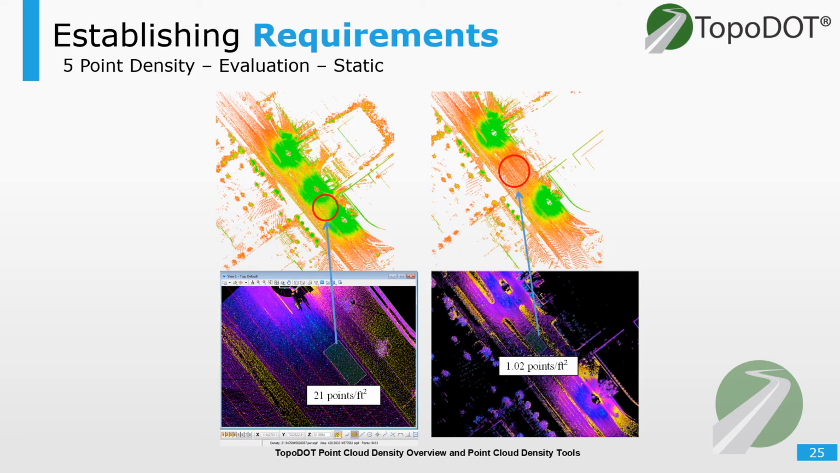Our fifth characteristic is point densities, specifically horizontal densities, or how many points within a defined area. Here we have an example of the evaluation done in TopoDOT on static data. You can see the individual positions as green patches. Static densities are usually very high right around the scanner. However, it drops off as you move away from the source.